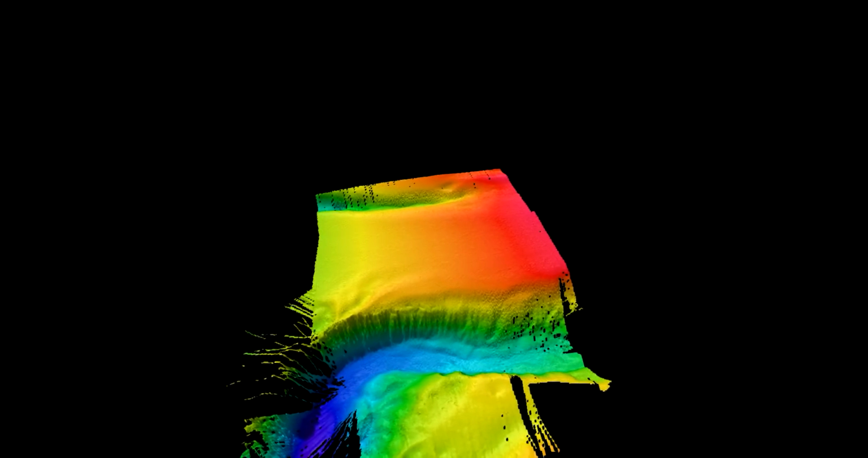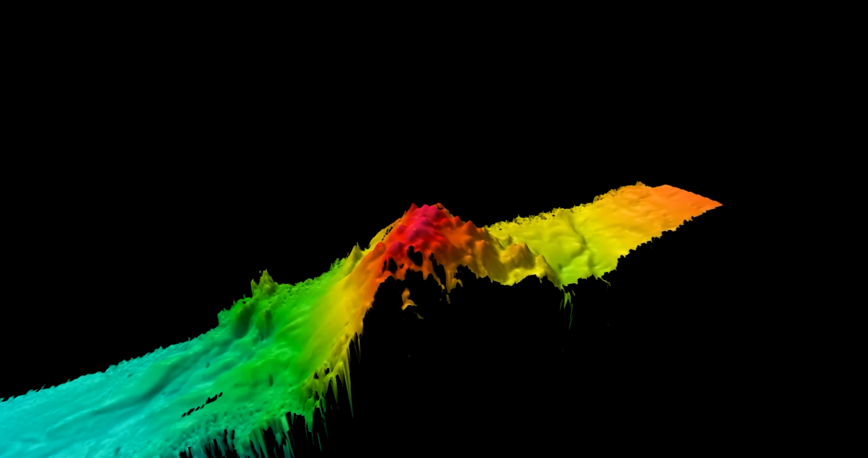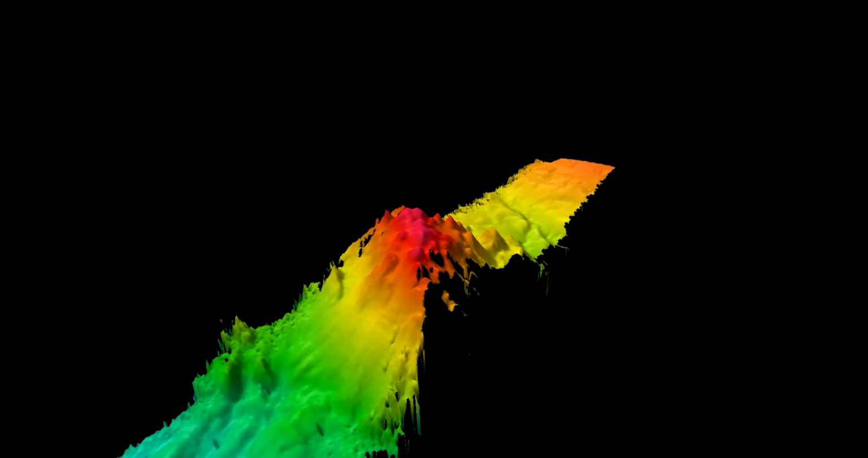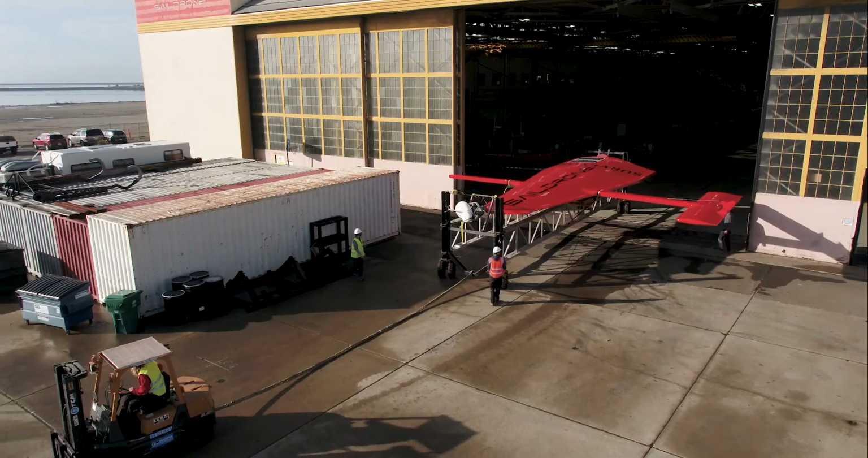The early returns from these test cases from the Saildrone Surveyor are proving that it can do everything we thought it could do. It's proving to us that the data can be as good as the data that we're getting from our ships that are crewed. That is a truly exciting thing.